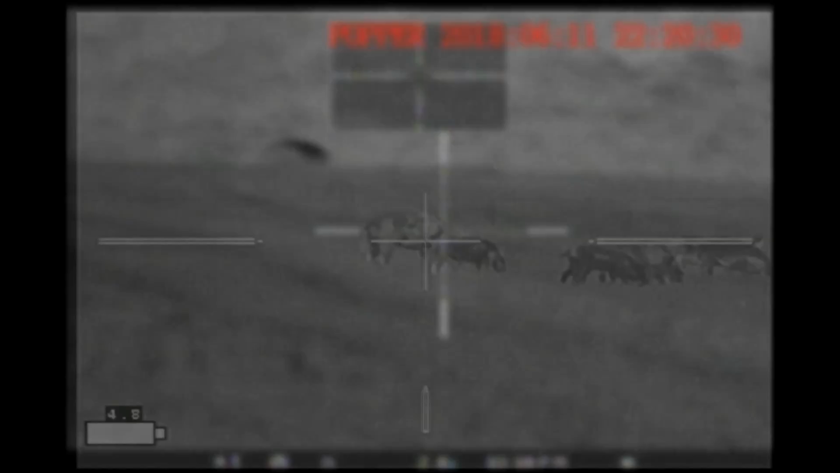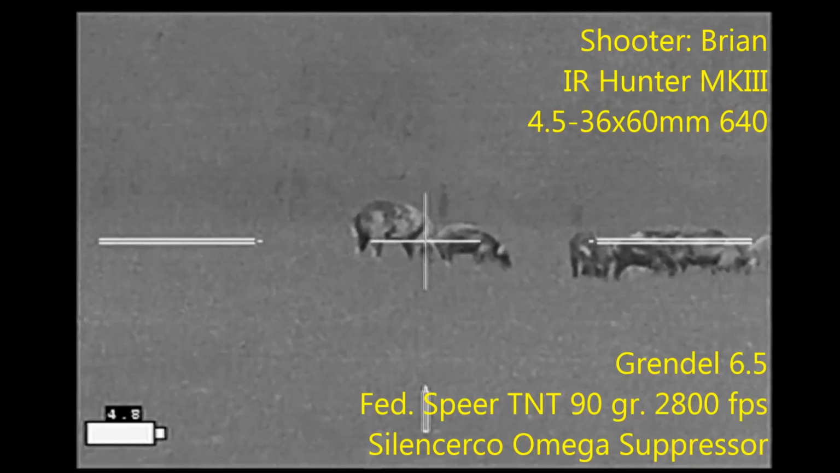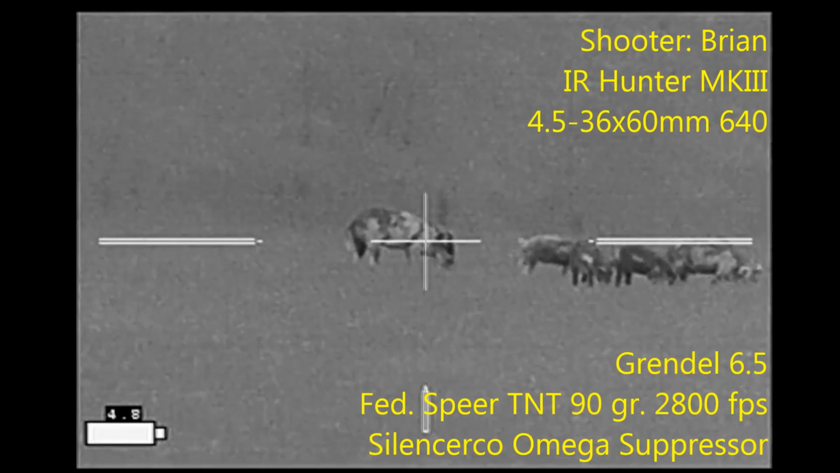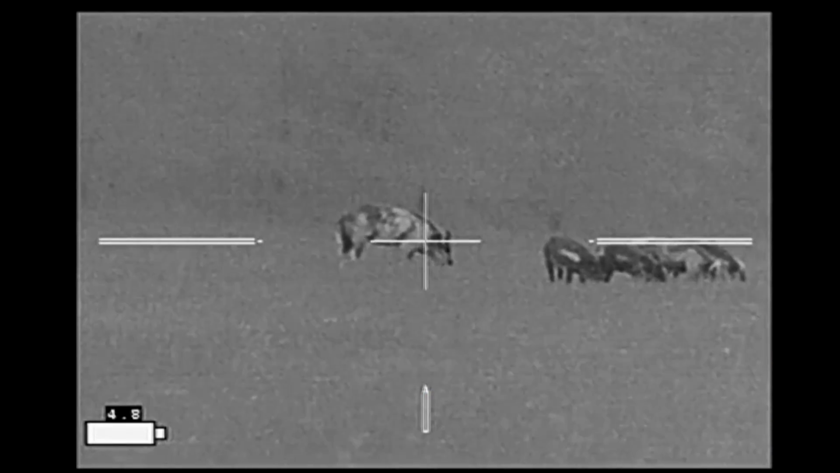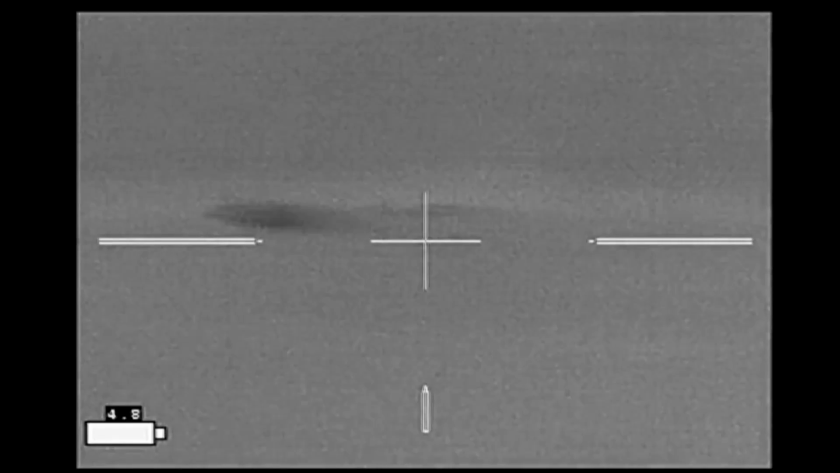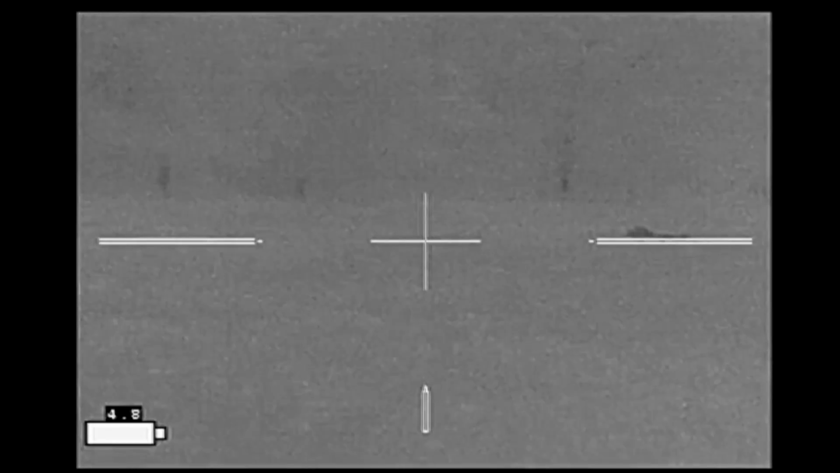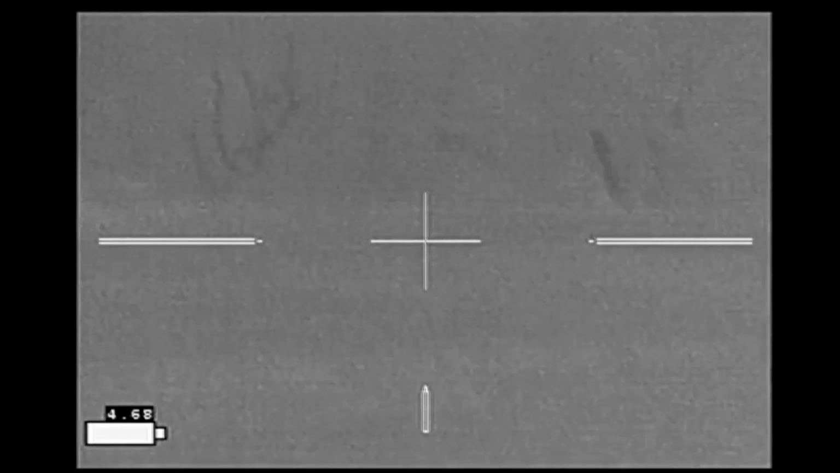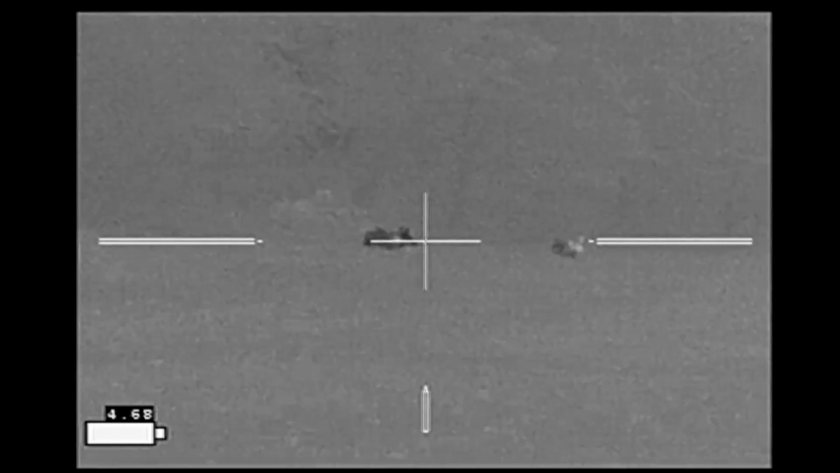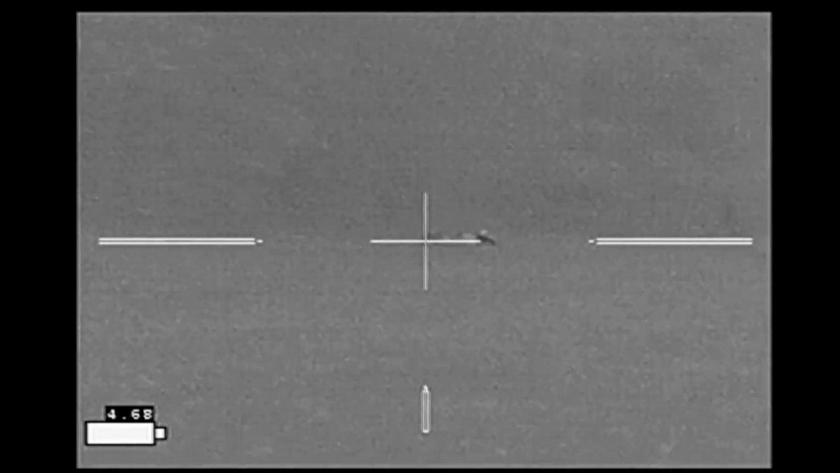Safe. Here's the view from my rifle. Are you ready? 3, 2, 1. Well, that was... Did yours go down? Yours did. Yeah. Mine did not. Sounded like a hit.